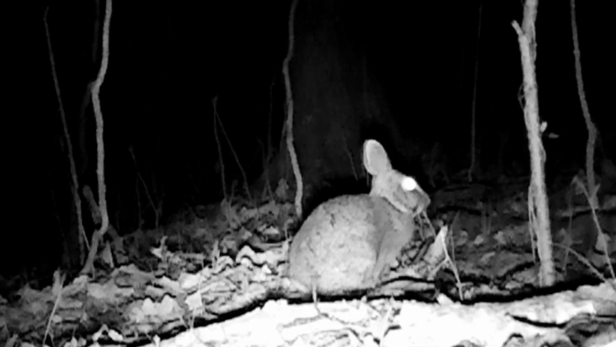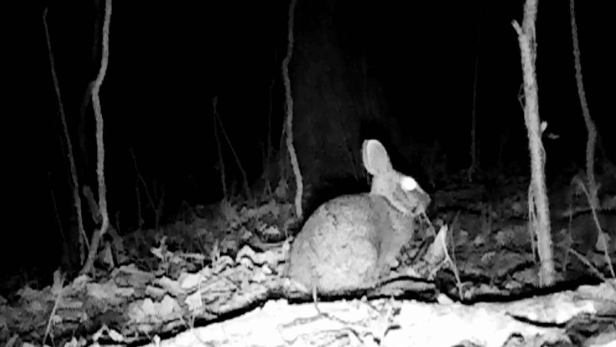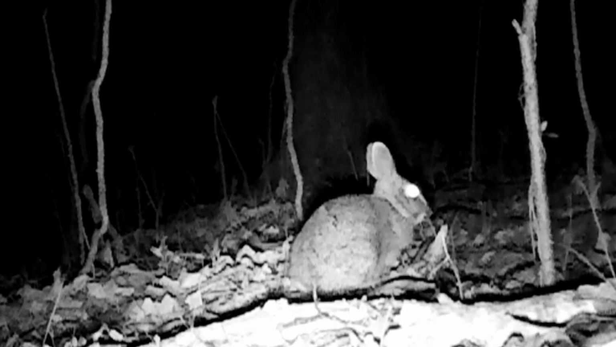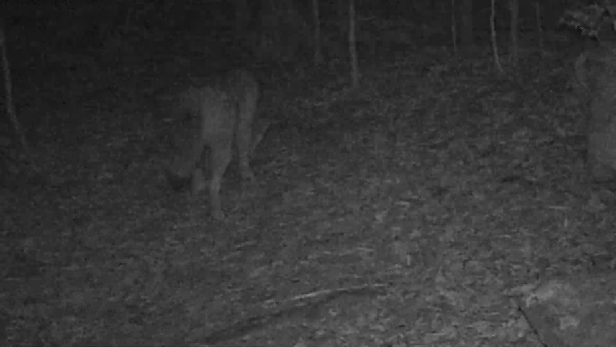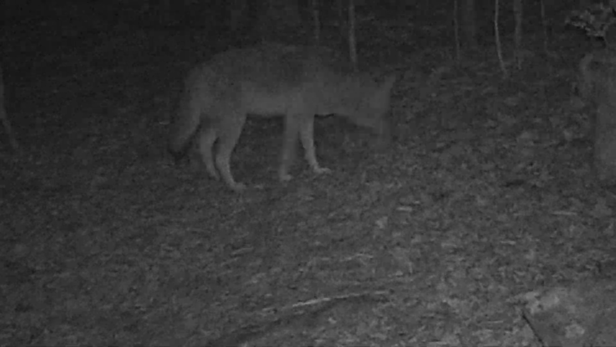And the little old rabbits, I film them time to time. I know they're the most hunted animal in these woods. Everything's after them. These old coyotes especially hard on them. Now here's one just moseying around, cleaning himself.